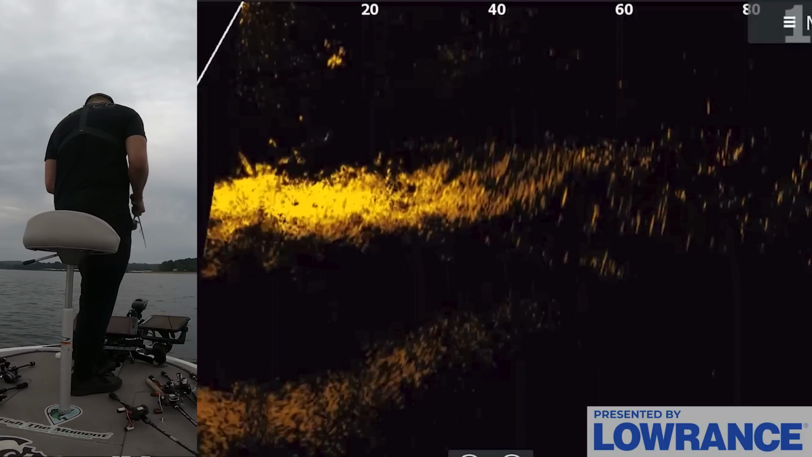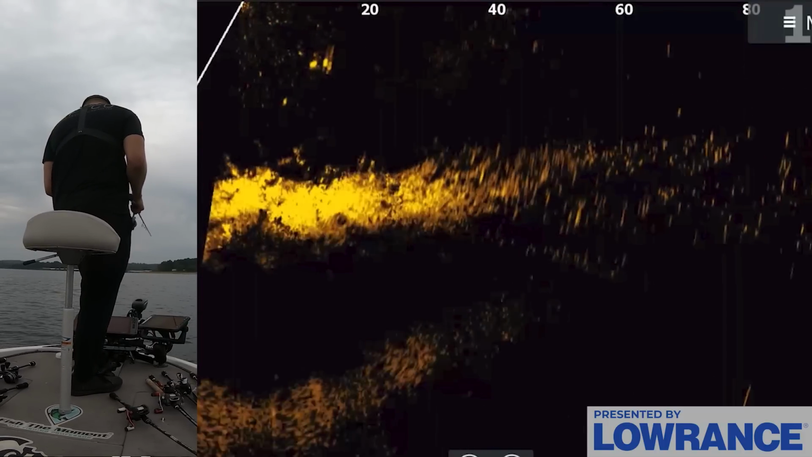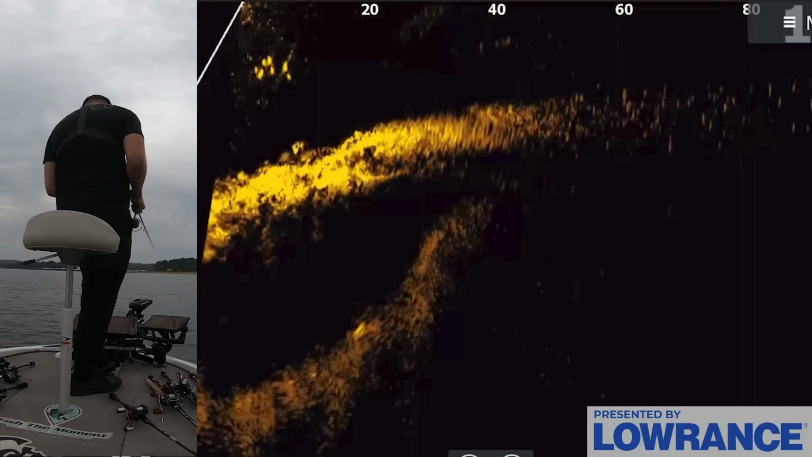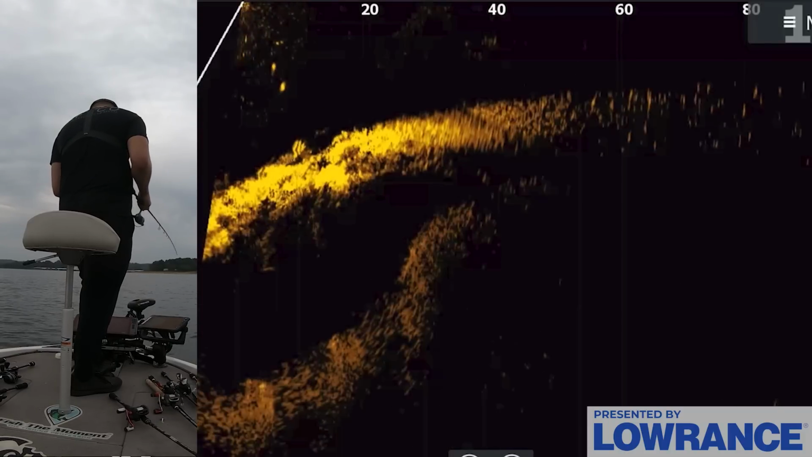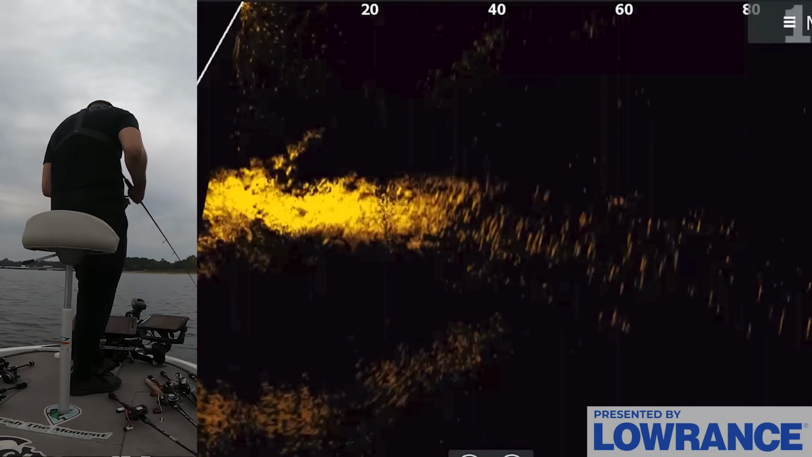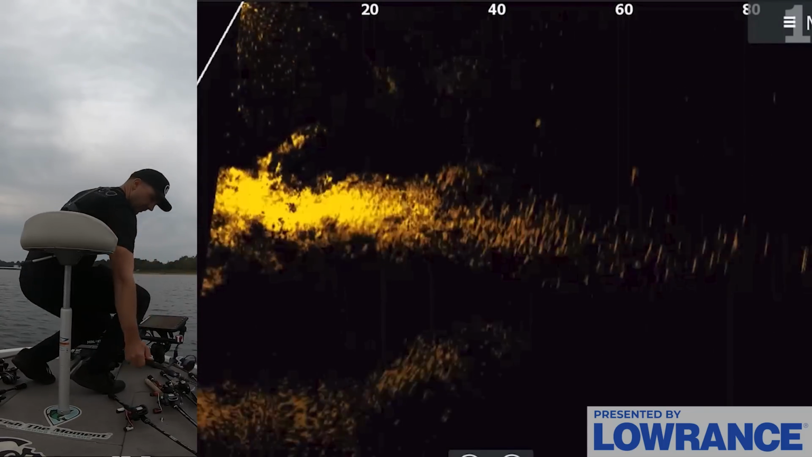I might also need to figure out what bait they like best, because some of these fish again are just too small to even get my bait. So I don't know if that's part of it or if it's a color thing. There's a lot of factors with this deal that can make a big impact. I'm actually going to switch baits.